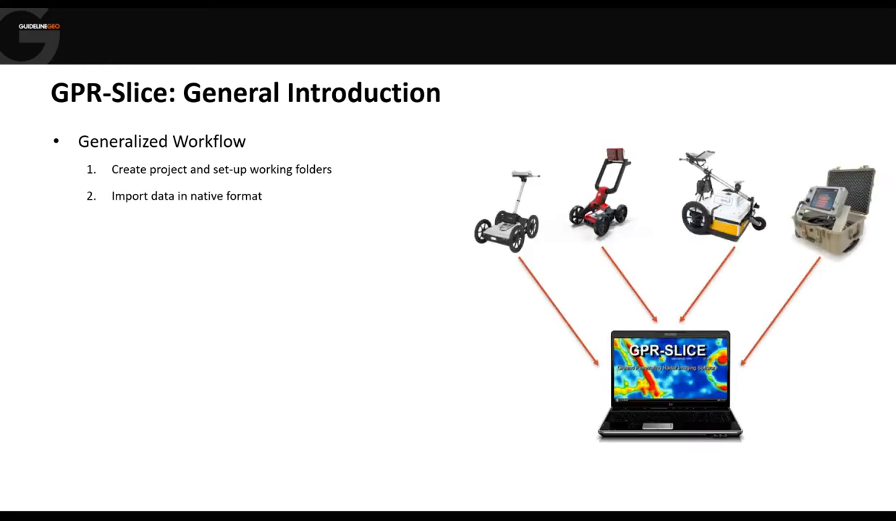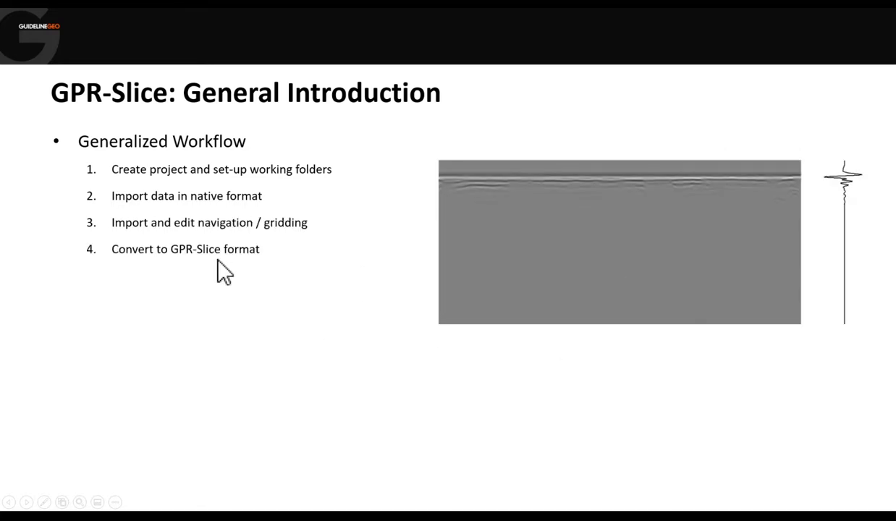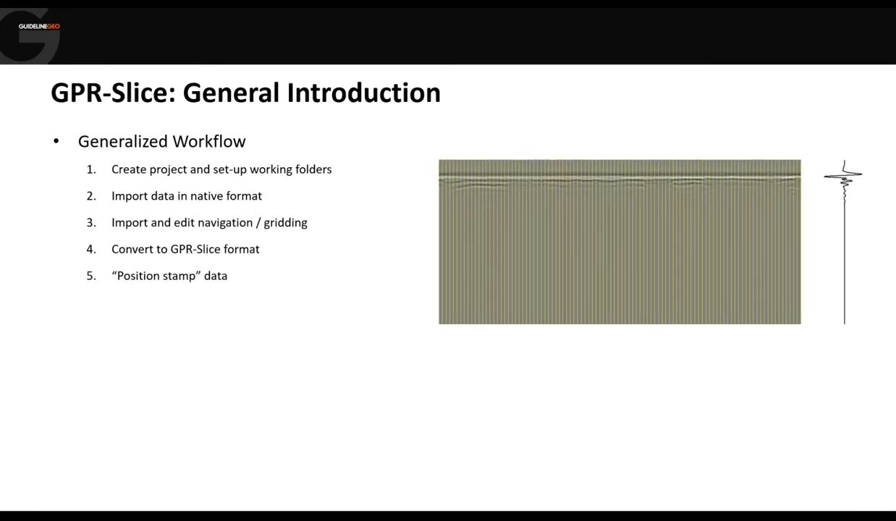Then we import the data in its native format, whether that's our systems or some other companies. That gets dropped into the raw folders. And then we just need to tell the software where the profiles are. We have the option to do some editing on these as well, especially for the GPS data. We would then convert from the native format into GPR-Slice format. That kind of goes without saying. And then we can add positional stamps in it.